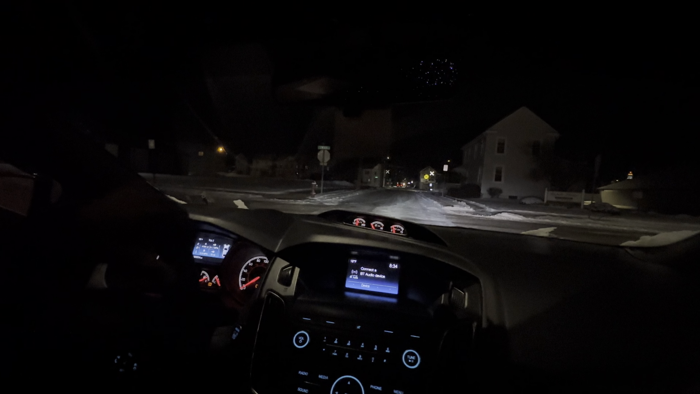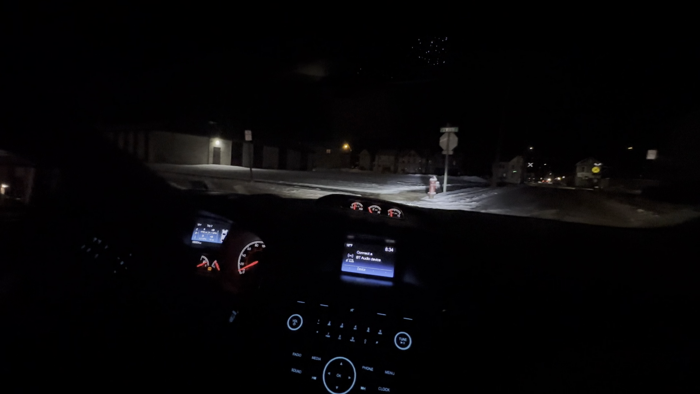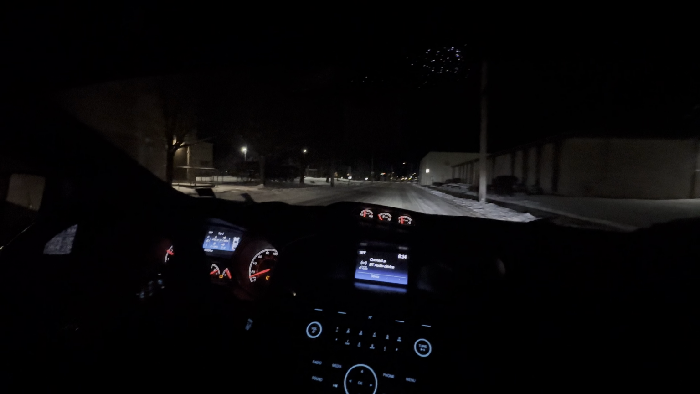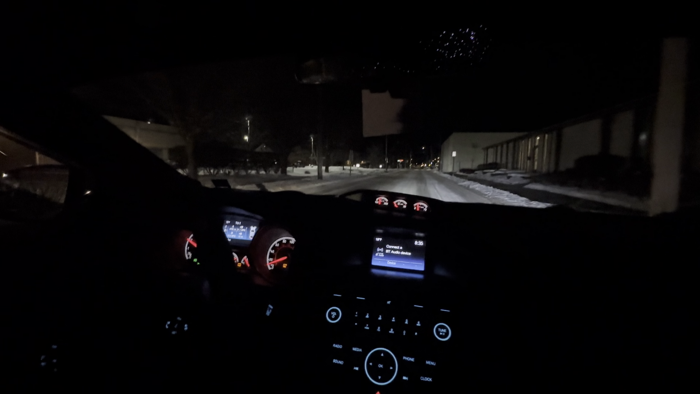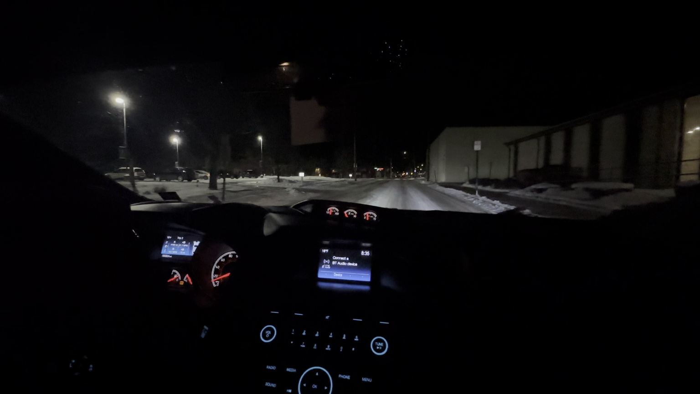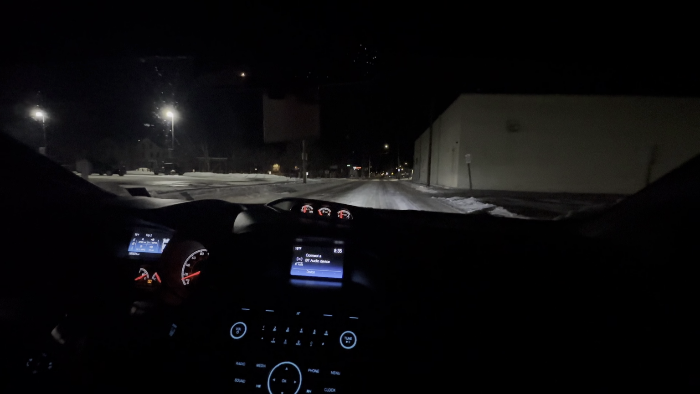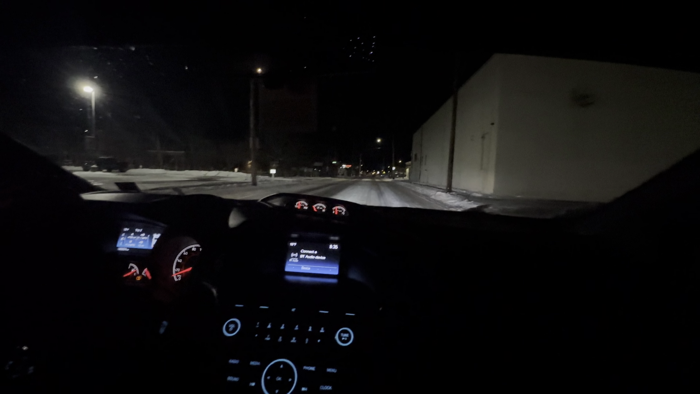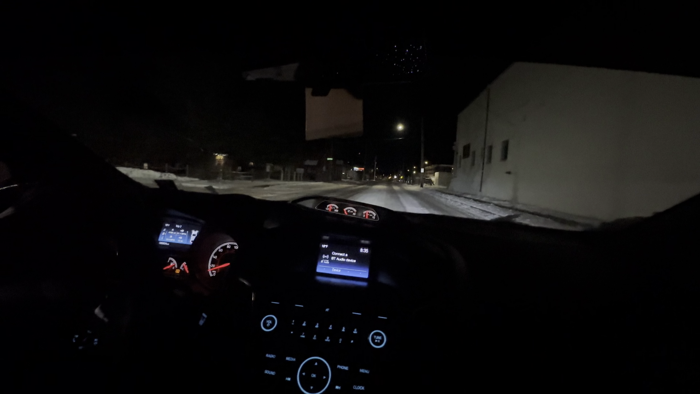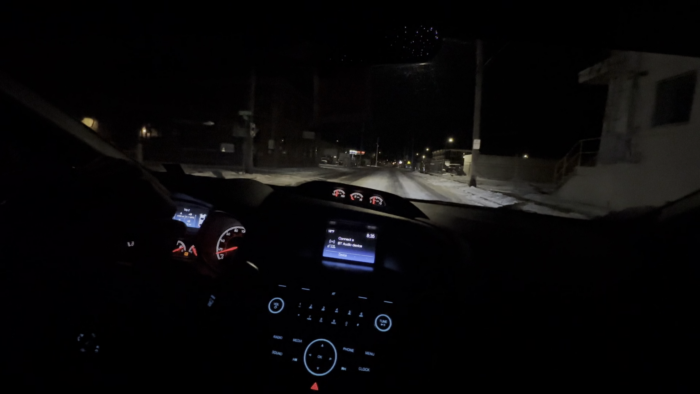Well, that parking lot over here. Go ahead. Looks like they plowed it though. And there's cars. God damn it. Who would be here? Weirdos. All the parking lots are plowed, and the streets are plowed too, you know what I mean?